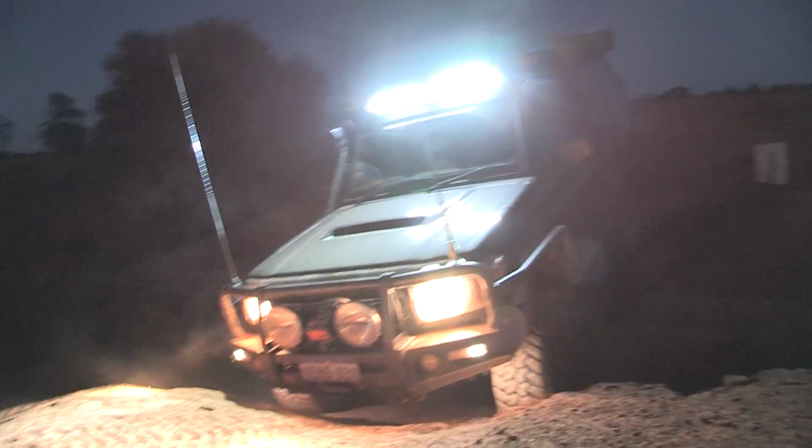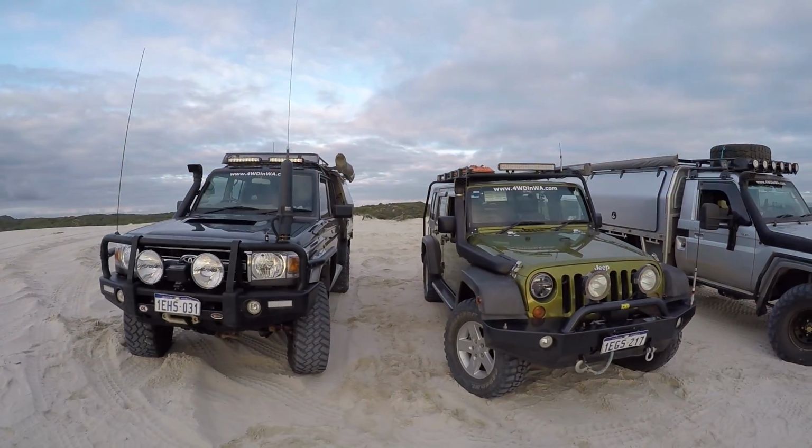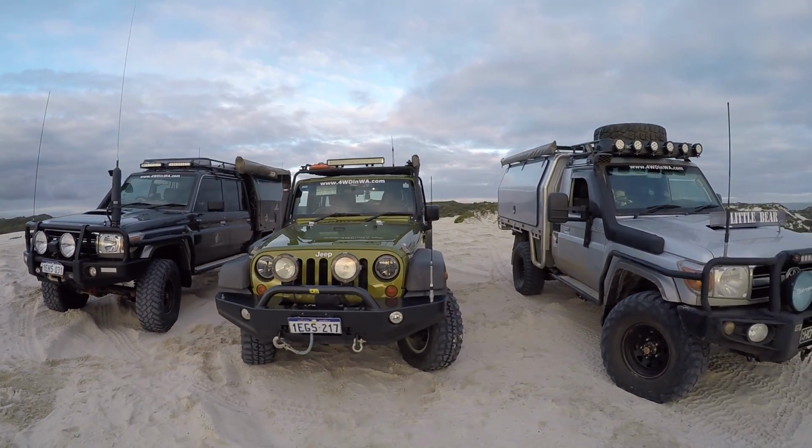And this is where multiple lights help, and having lights on the roof will help. But some places it may not be legal to have a light on the roof, so bear that in mind. But the best light you can get is on the roof because you get nice spread.